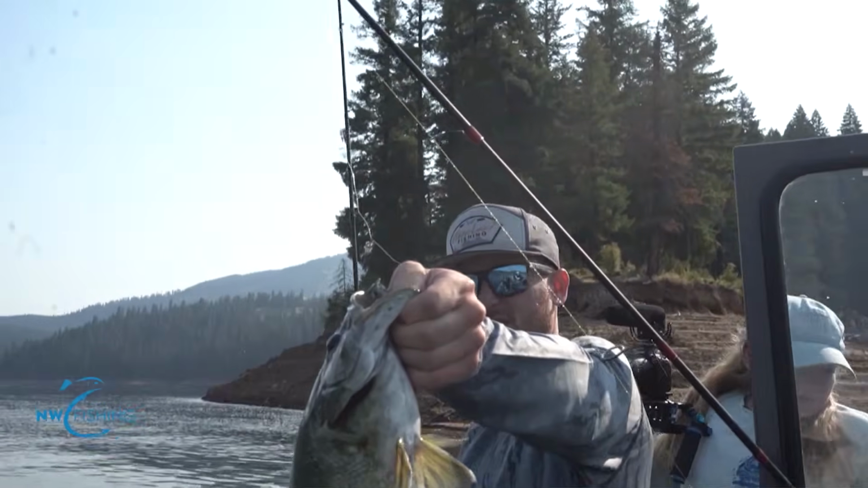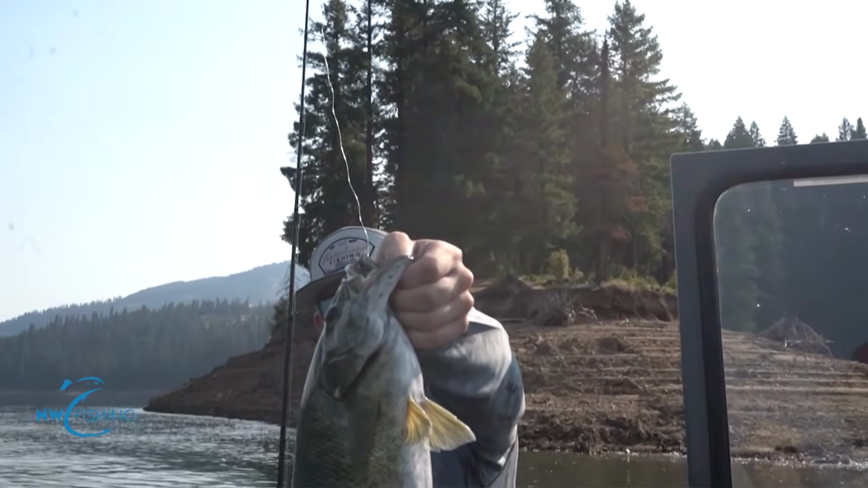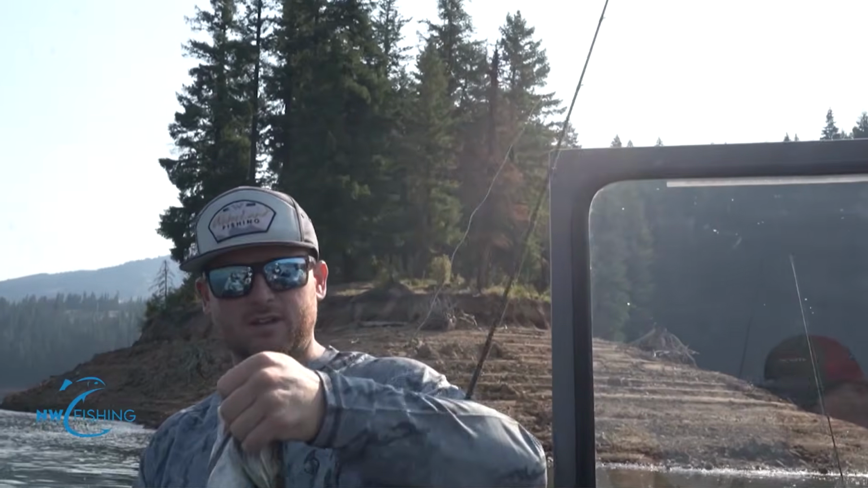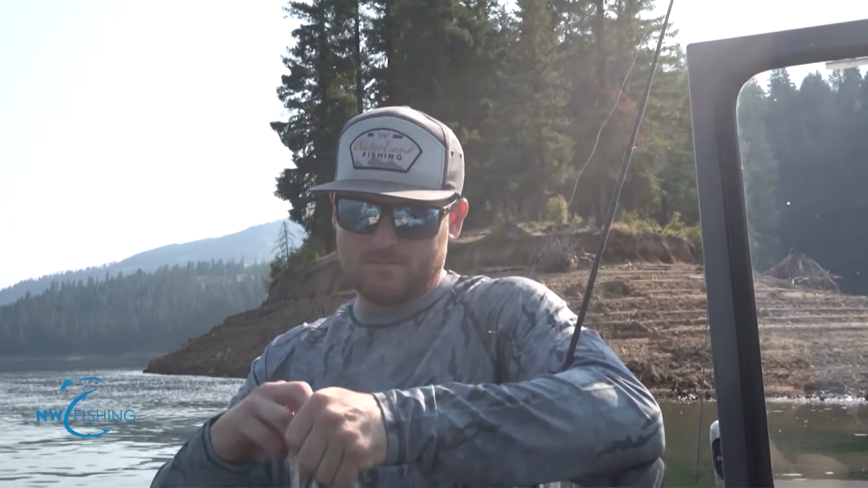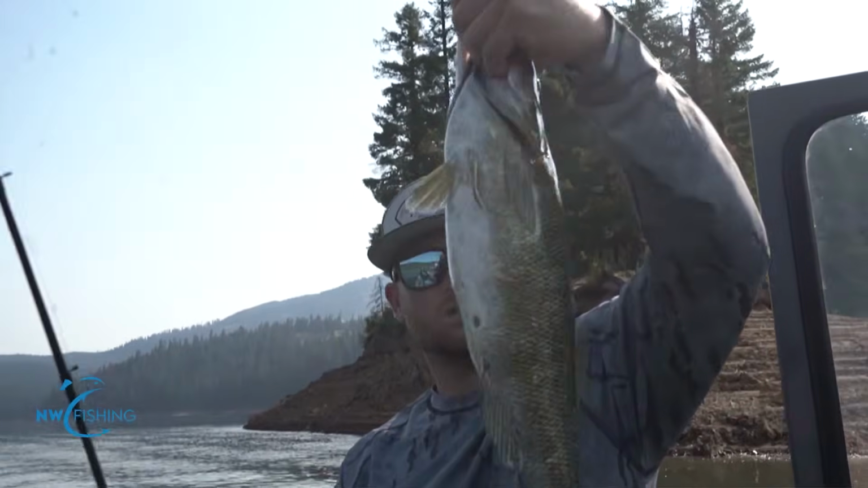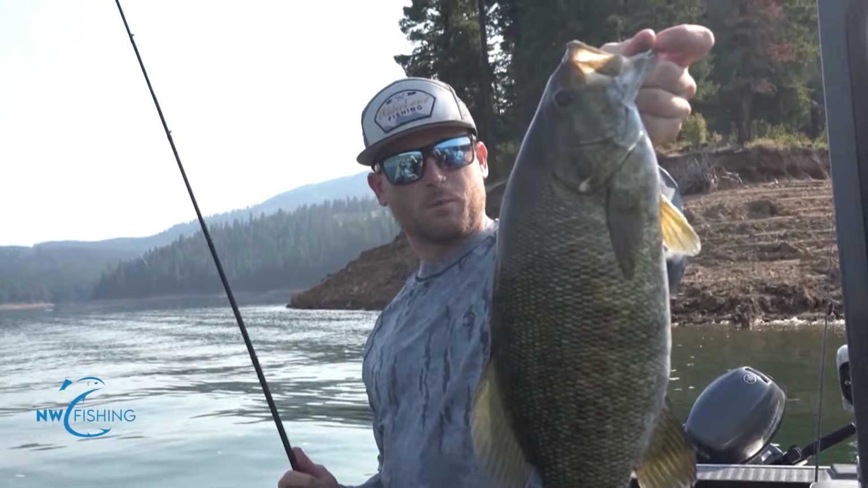How'd that happen? Well, just flopping the old bait down there. Had about 4 bites through there and smoked it. Barely skinned it. Nice one. What did you say that weighs? 4 pounds. 4 pounds.